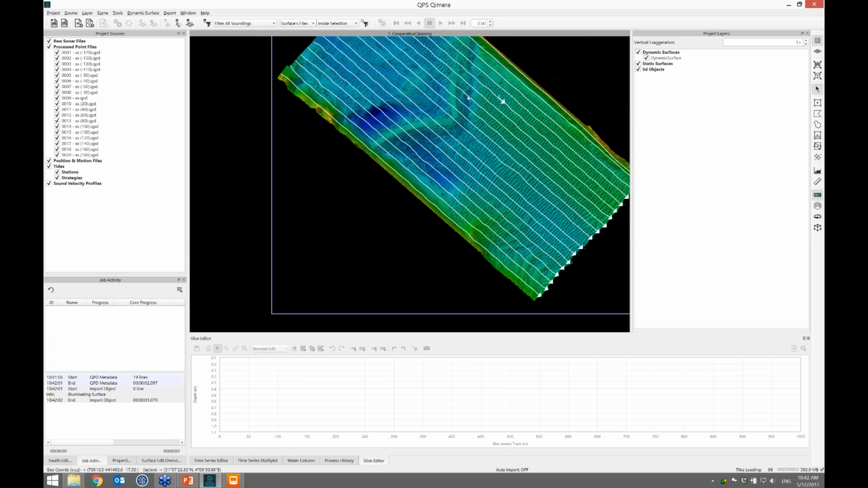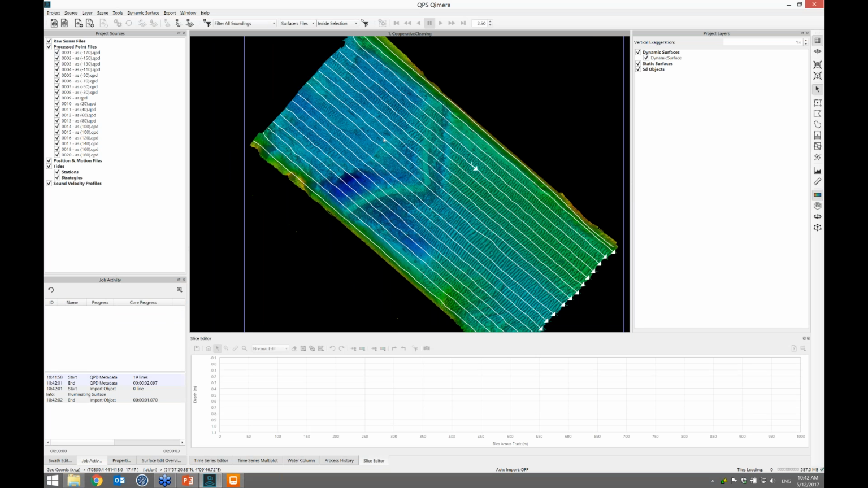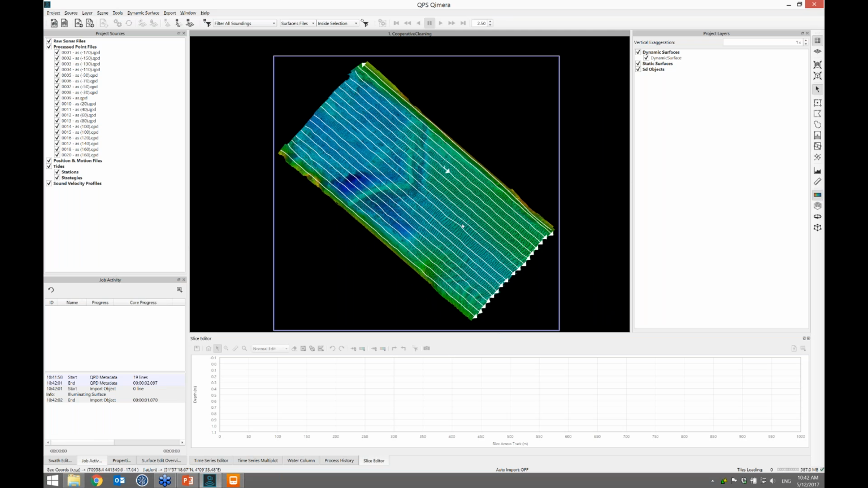So it brings in your QPDs and the dynamic surface. These are all built online. And so there's no more processing to do. That's all loaded up. All the calculations that were done online are preserved. So that's a really, really quick import.